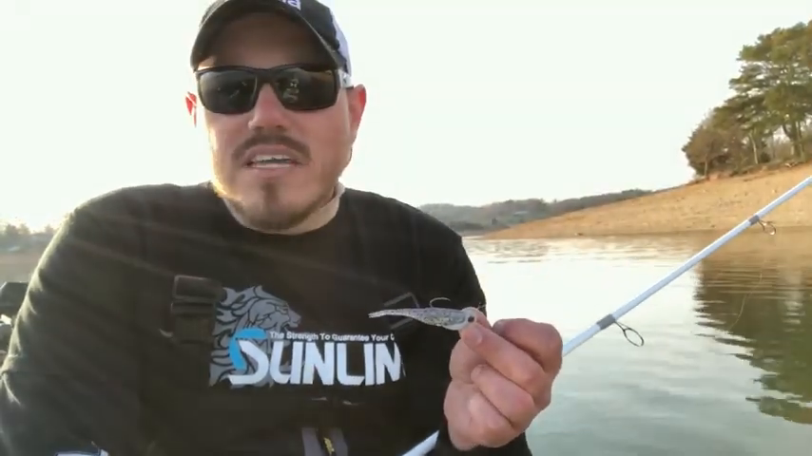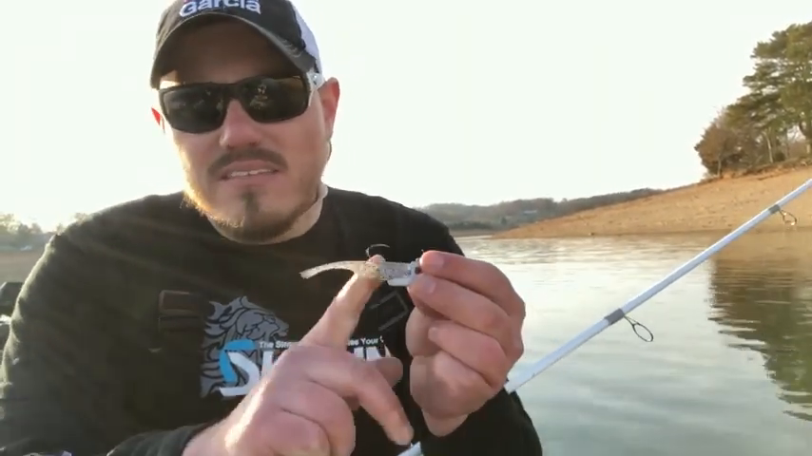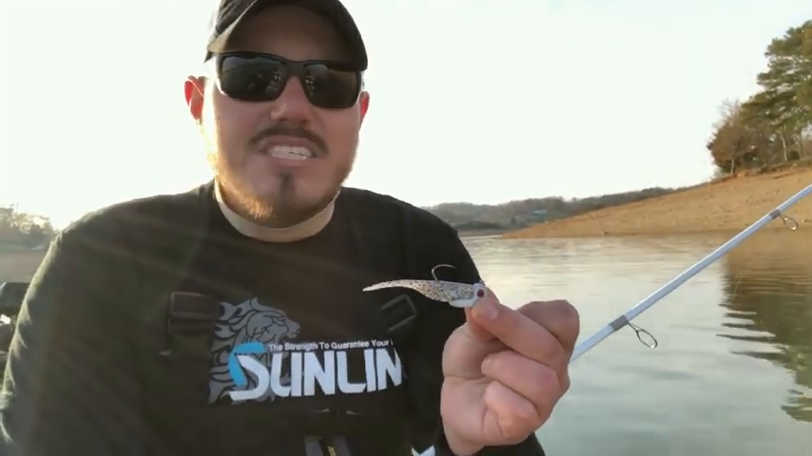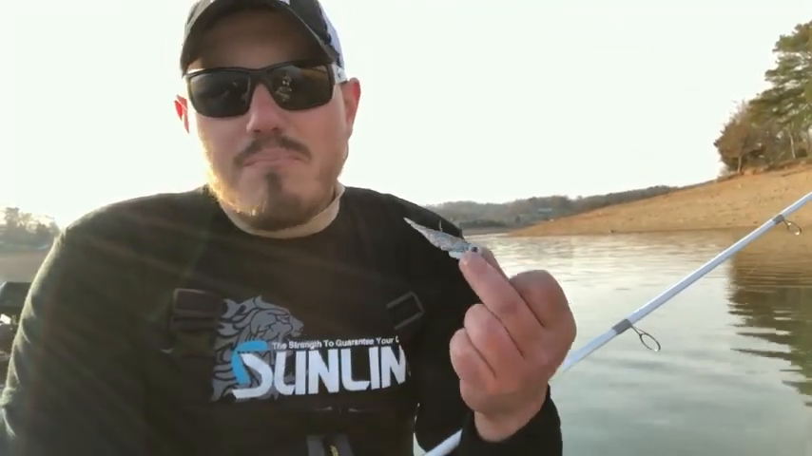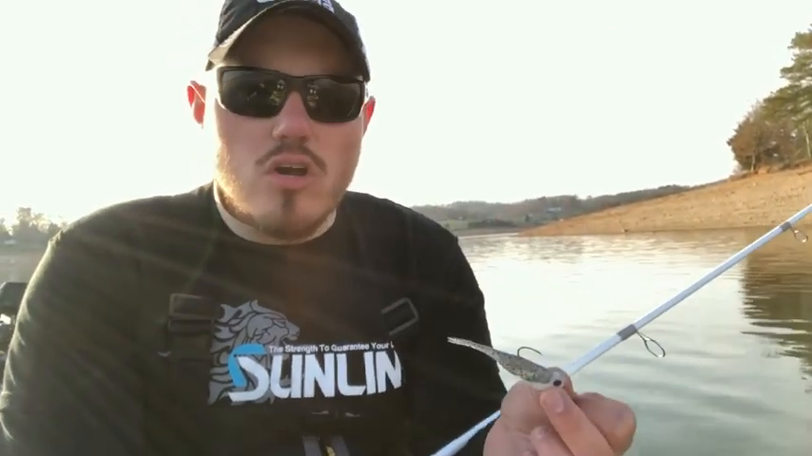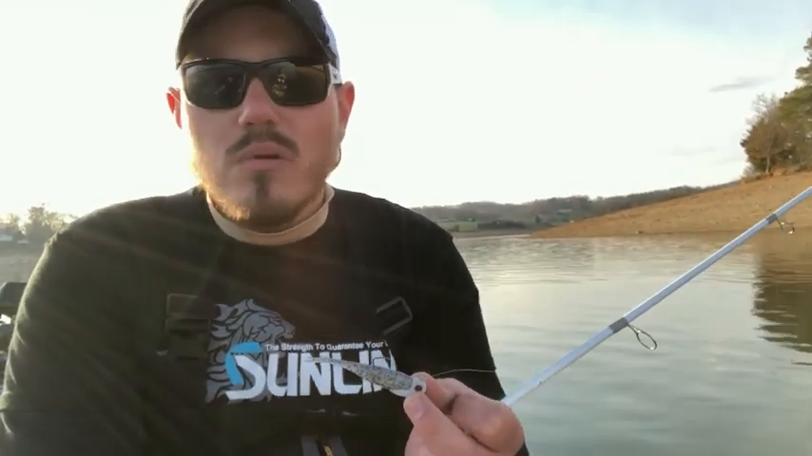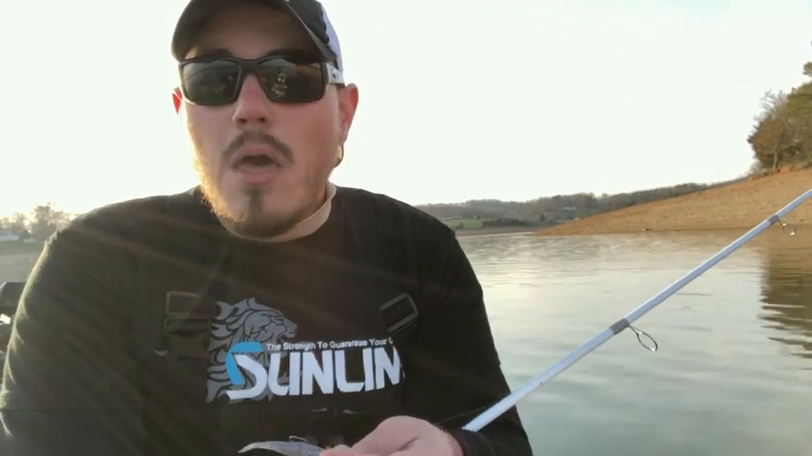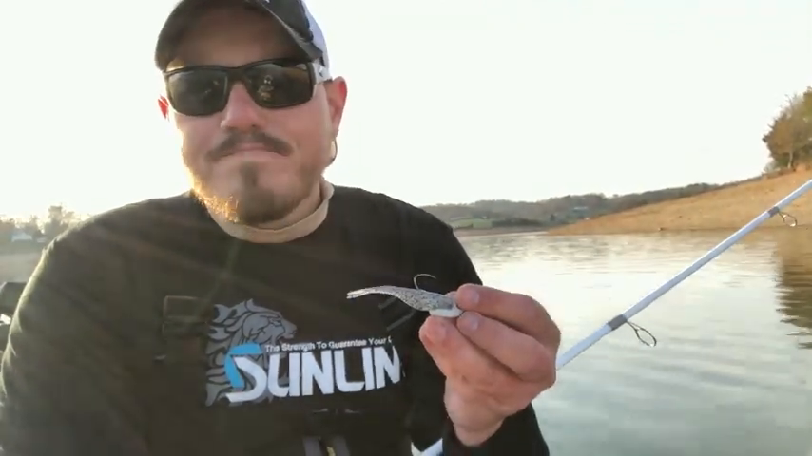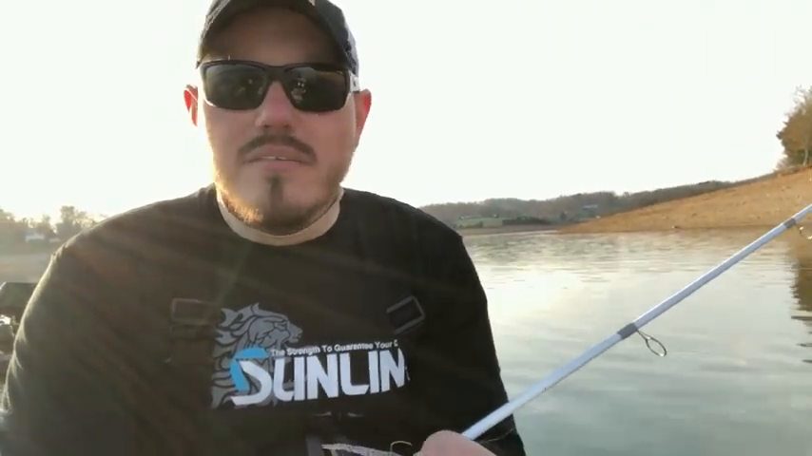Jackal crosstail shad. There's a ton of stuff that you can use on this, but this is the original Damiki Armour shad. Get you a few colors, that white pearl, a little bit of smoke, that's a little darker color, and in some crazy situations, a watermelon seed. But for the most part, I'm throwing something white, clearish, anything like that. Just a fluke style bait. You don't have to think about it too much.